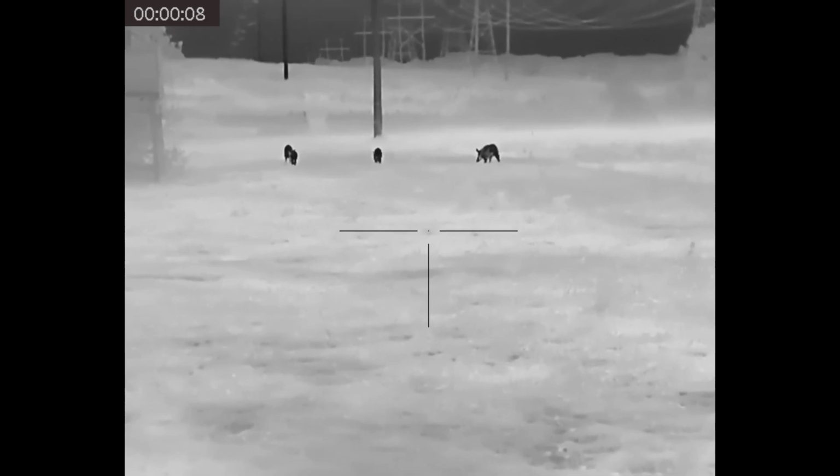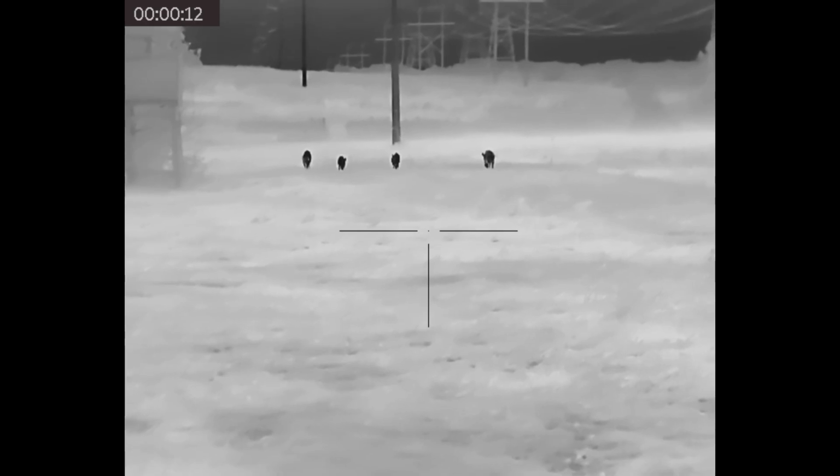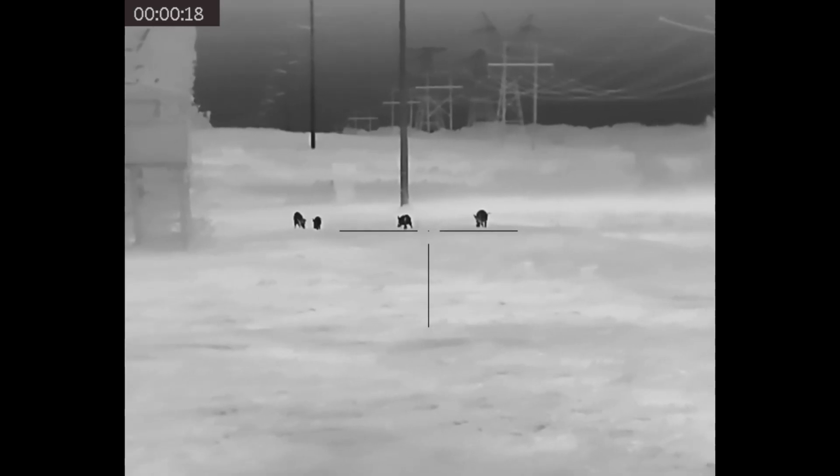So the likes, there's a lot to like. First of all, the price. We have now with the TS50-640 a sub $4,000 640 resolution scope. Fantastic. This is great news for the consumer. This is great news for the industry.